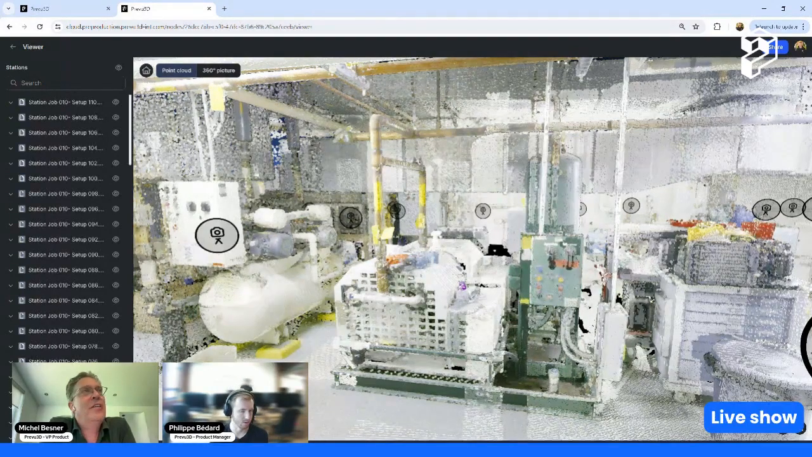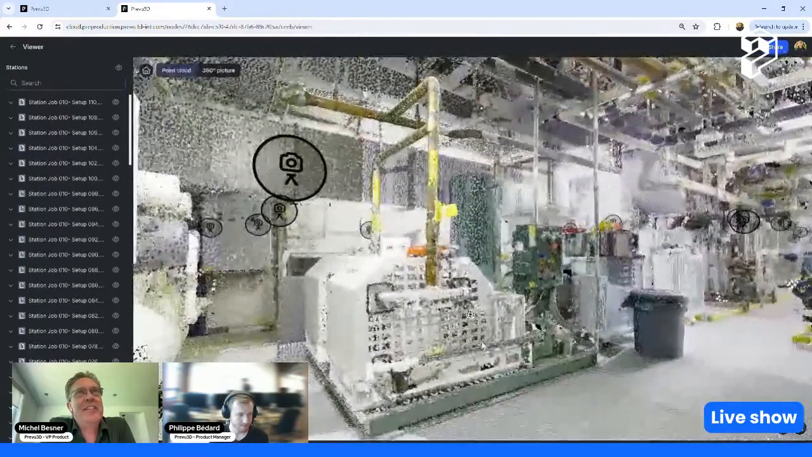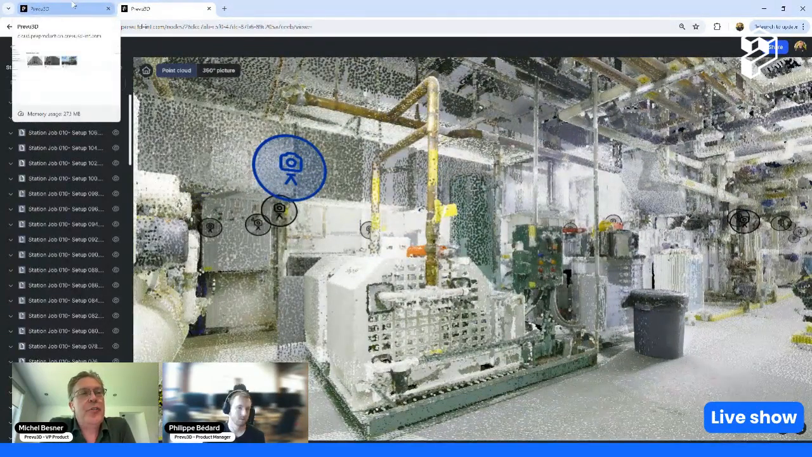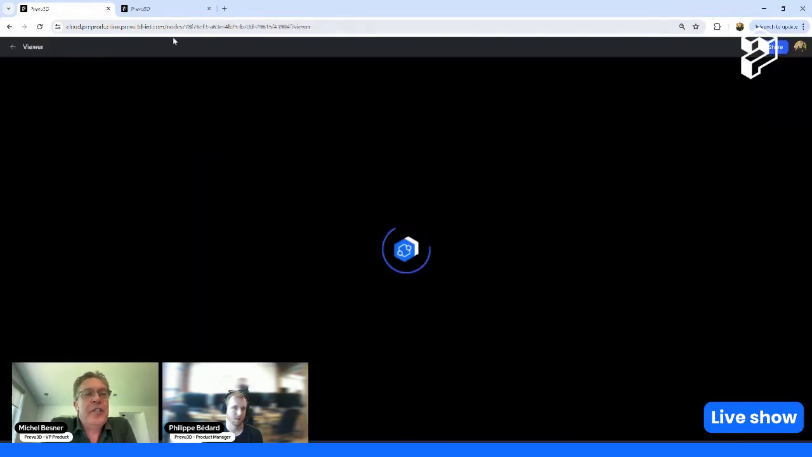It's one thing to load small point clouds, but loading complex, heavy, gigabytes, hundreds of gigabytes of data is a whole different thing. And we've really built this to be efficient on that. Maybe we jump into a few more point clouds. I think maybe the glycol one is always nice to look into. That's a good example here.